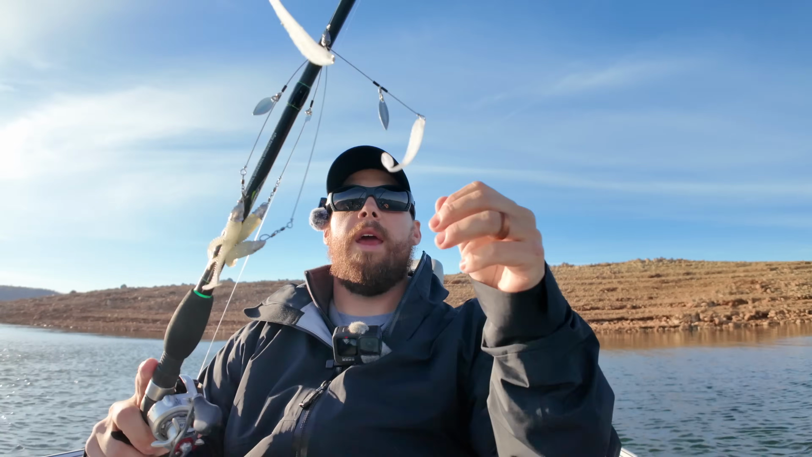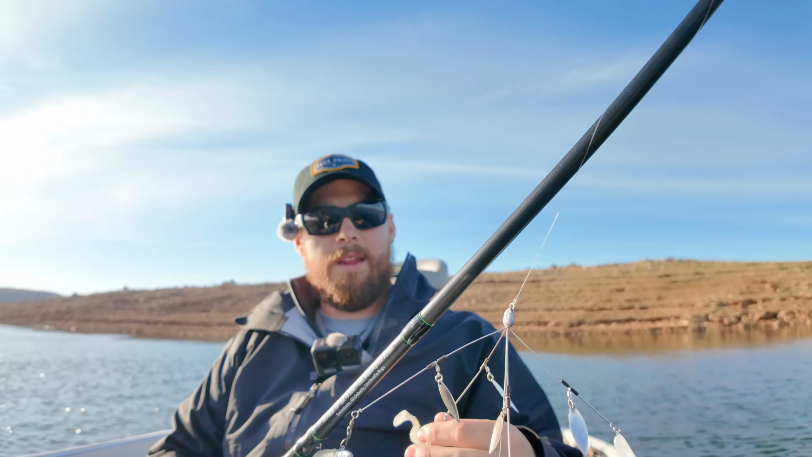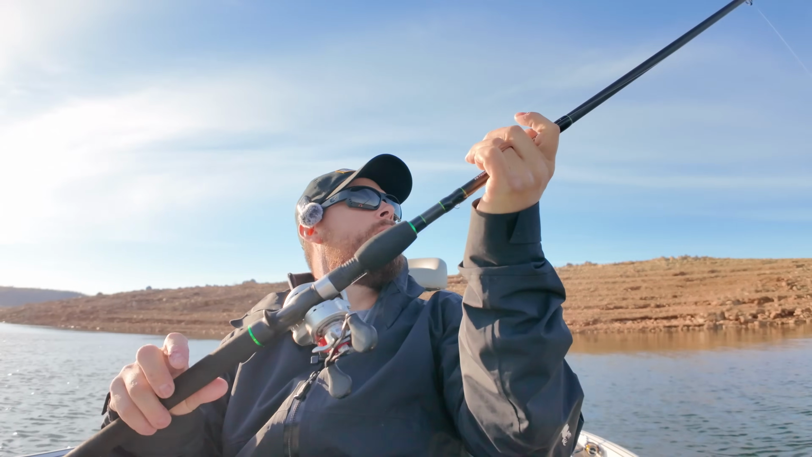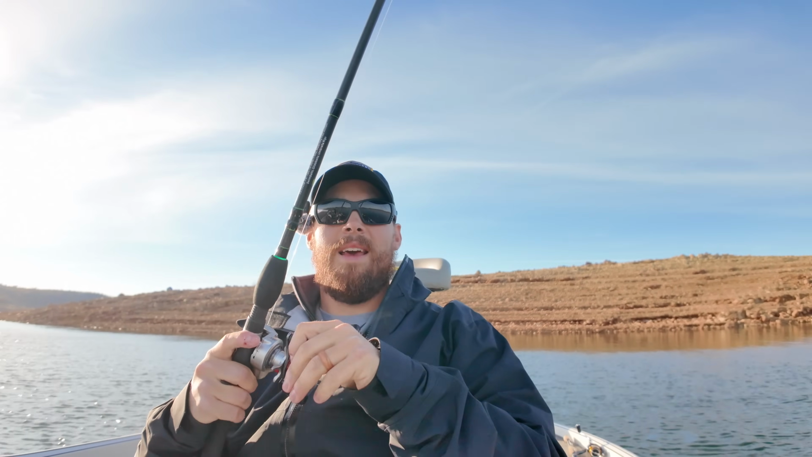But I'm gonna start out with the A-rig just because of the presence on this thing. If there's any fish around, it's gonna pull them off the bottom. It's gonna pull them and get them following this thing. It'll show me exactly what depth they're at, where they're sitting. And if they're eating this thing, great, I'll keep throwing it. But if that don't work, then I could pick up the underspin and just slow roll that thing down there and just pick them off.